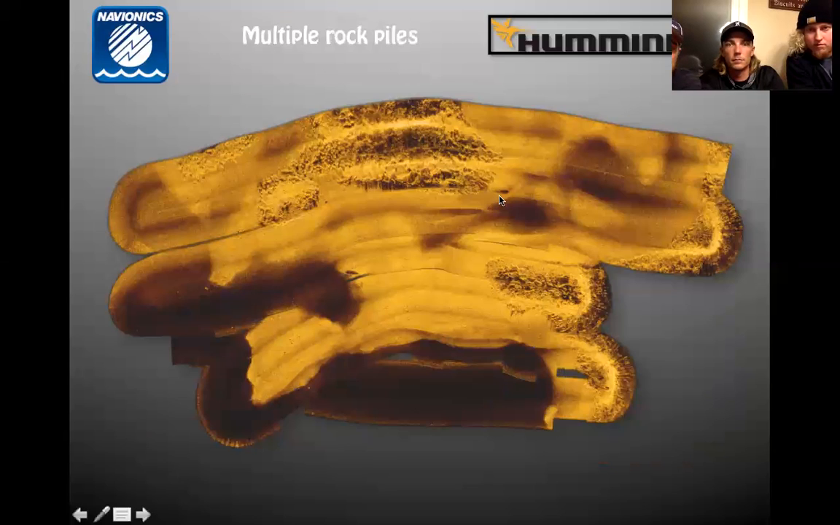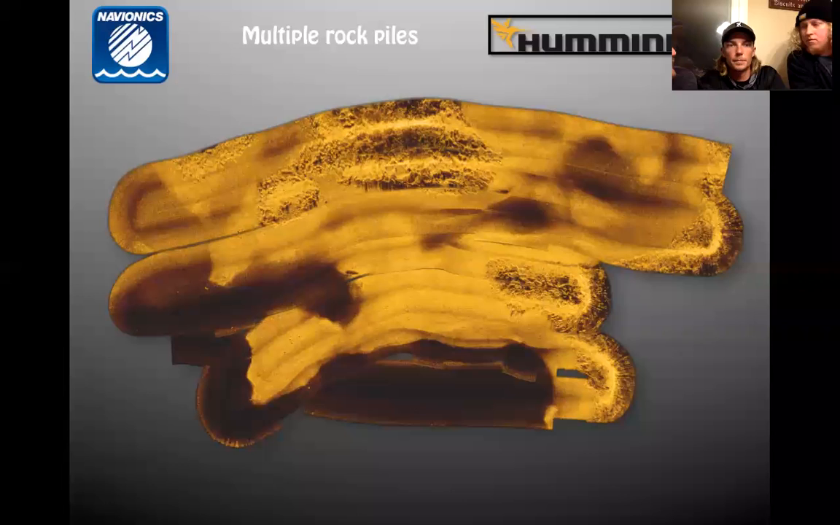Here's another one, man. I love this stuff. It's cool. You can see here's your muck, here's your transitions, your sand, your gravel, and your rock. Awesome image. And you could sit there and, like Seth was saying, drop a waypoint here, drop a waypoint here. This works with Humminbird or Lowrance, and then put it right on your Navionics map when you get out on the water and you're targeting those areas just like that.